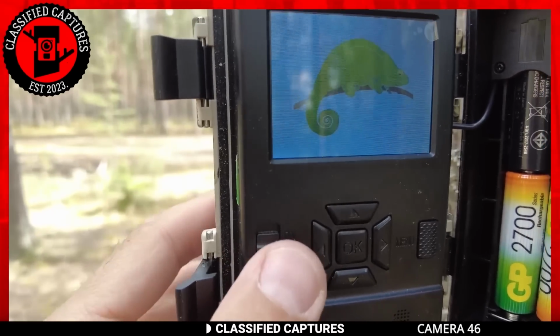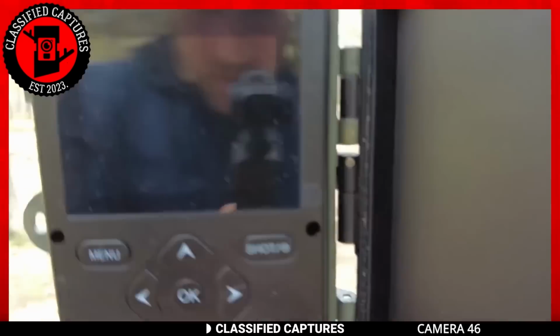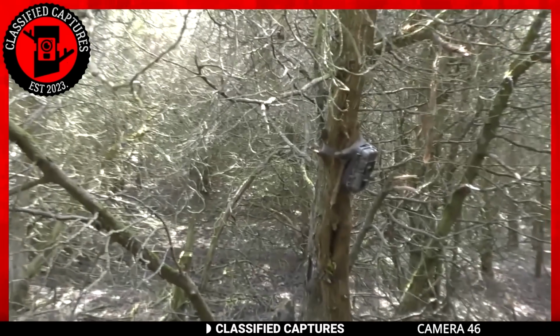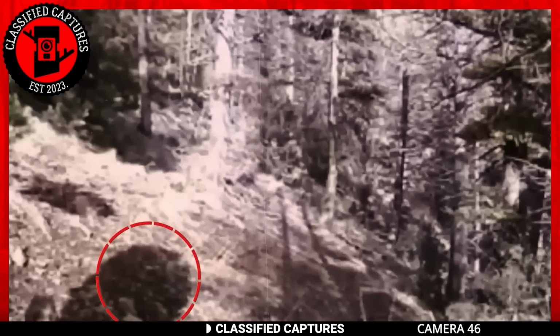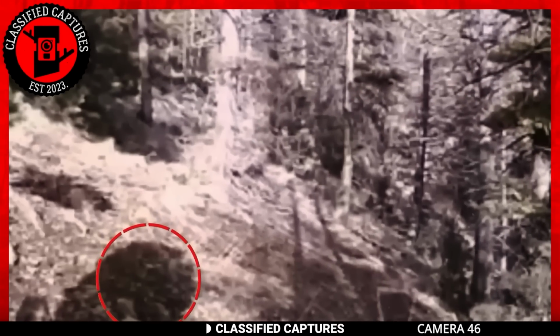Next, we have this odd capture by a trail cam set up in the woods. Instead of capturing wildlife, however, this cam captured the shadow of something all who have seen the footage have been trying to figure out. Have a look.